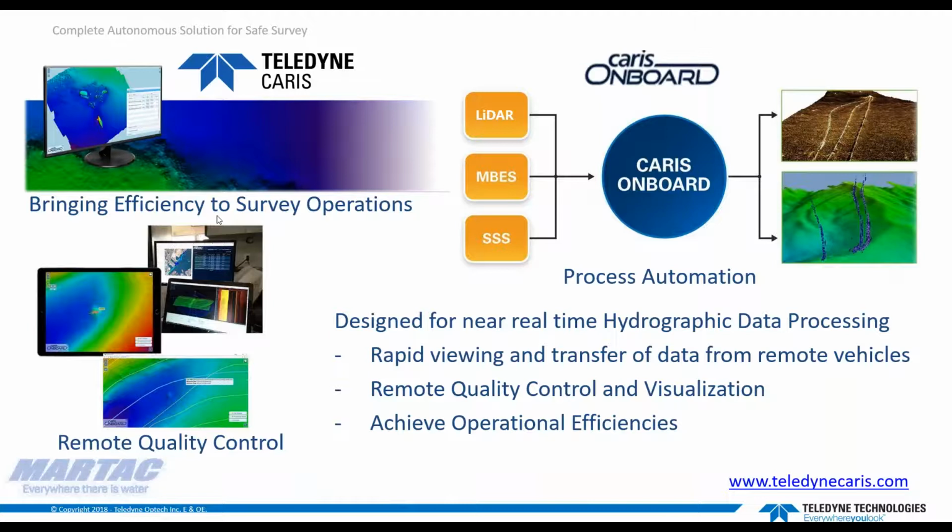We can apply tides, sound velocity corrections, on through to what type of products are going to support your decision-making and ongoing quality control checks. So that predefined workflow is going to provide a consistent, repeatable result across multiple platforms, sensors, and configurations. So you'll realize efficiencies gained in the workflow setup, but you're also going to be able to reduce risk and cost by remotely monitoring the survey results and being able to identify problems and correct them during the survey.